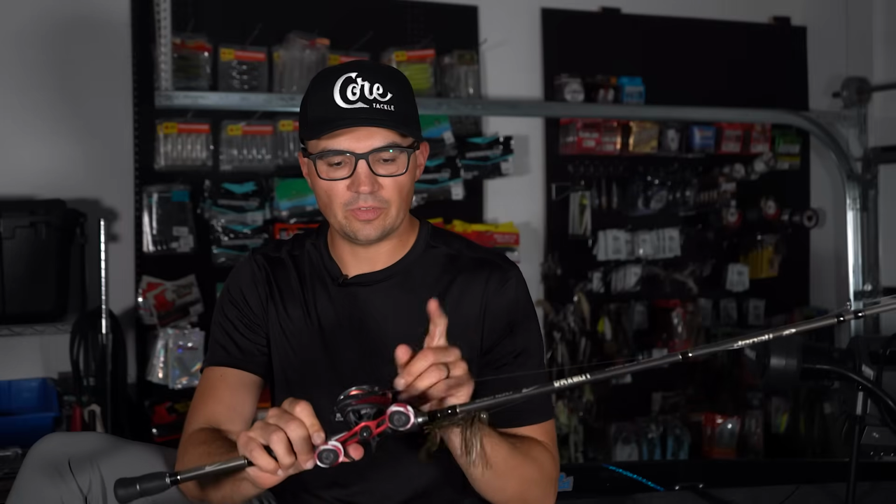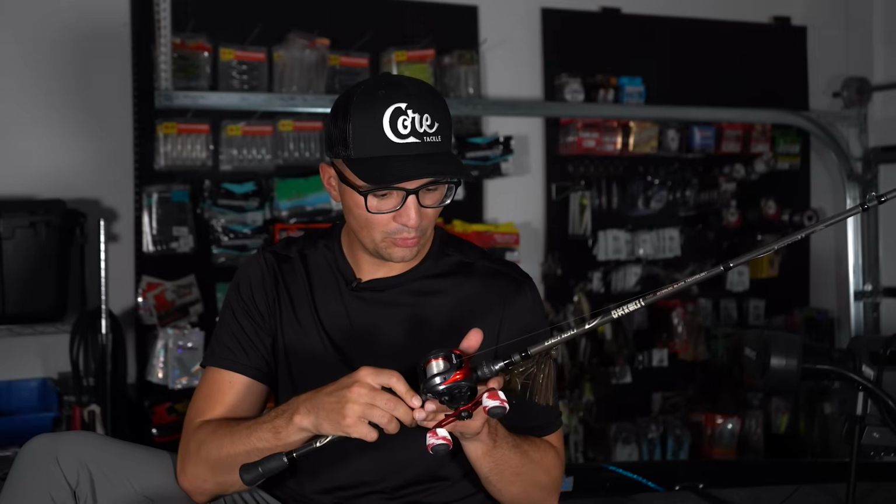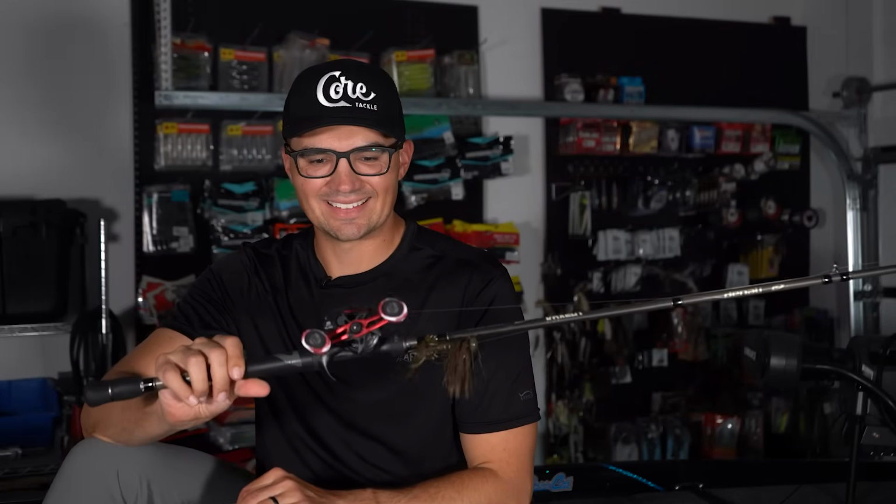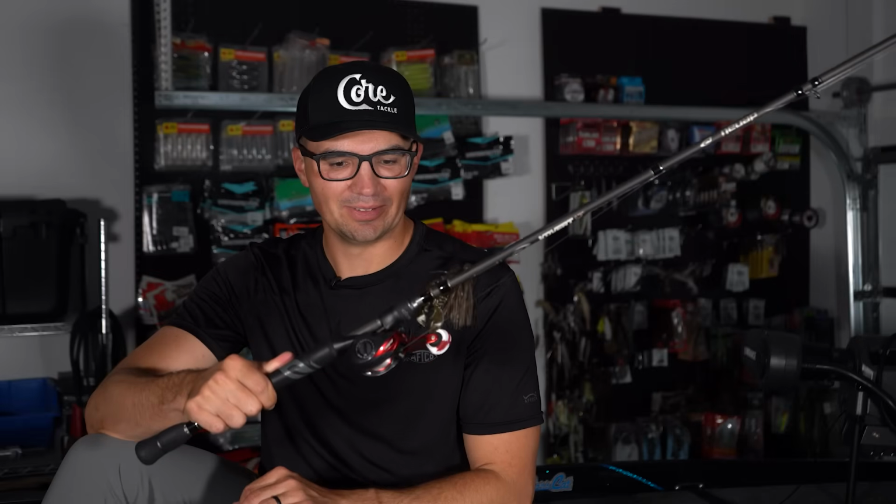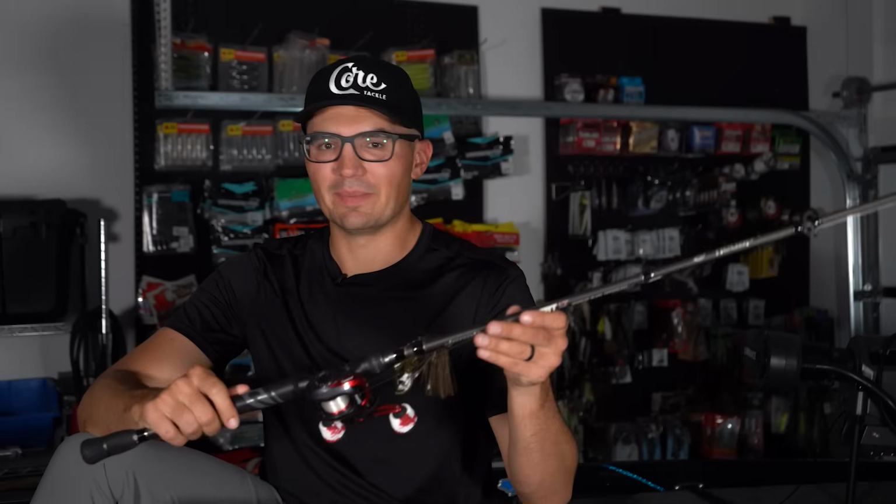I'm pairing this up with some 15-pound fluorocarbon line again. This is just like a Quantum Pulse. I have no idea. I found them on sale for like 20 bucks one time, and it's just a 6-to-1 gear ratio reel. You guys know I don't really worry that much about my reels, but it's decent. It's not the best reel.